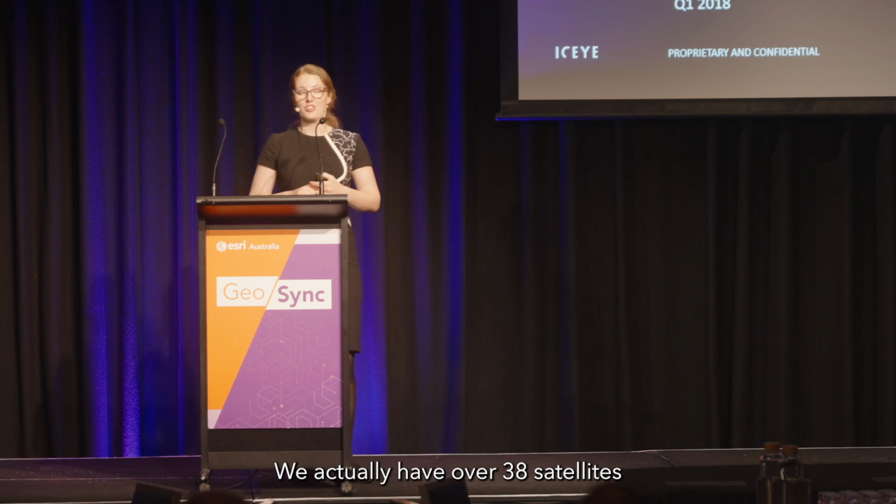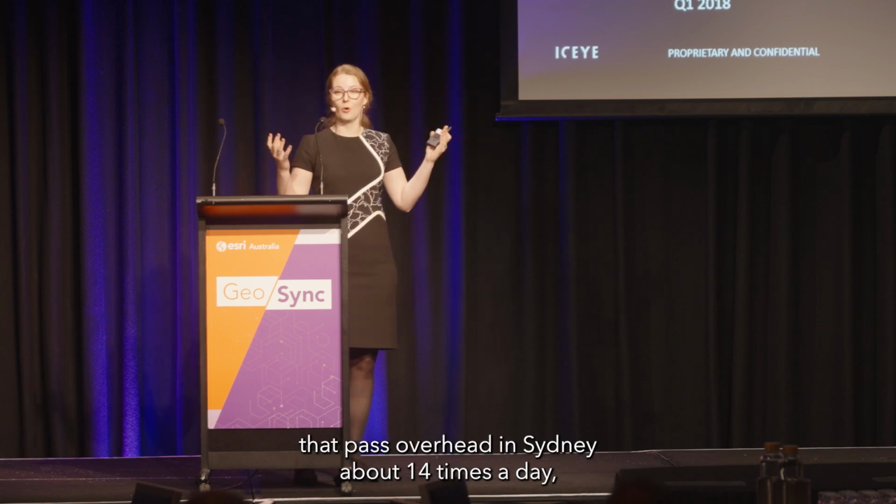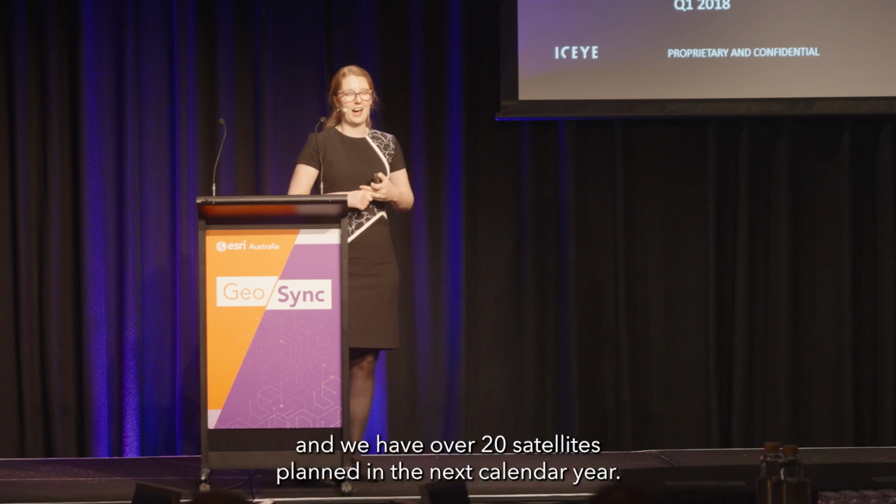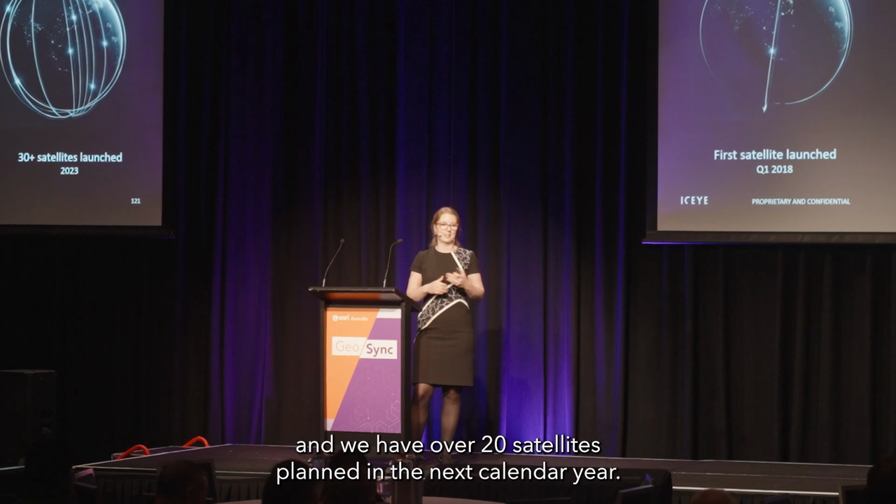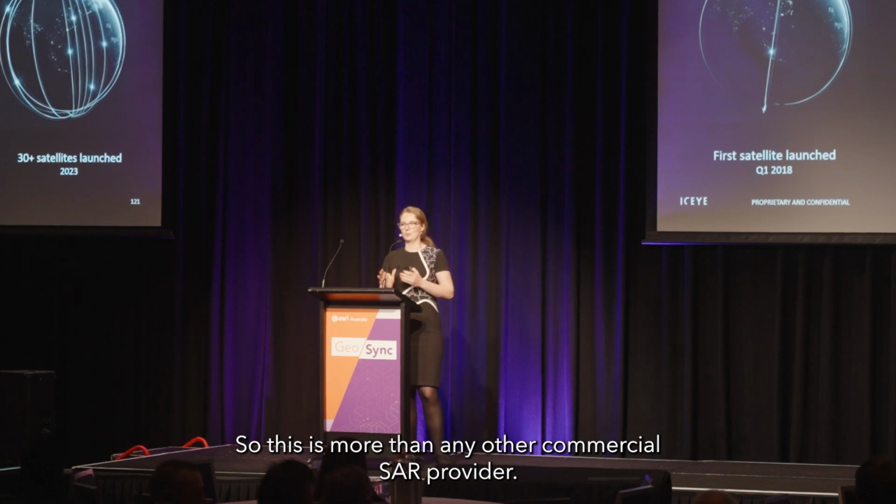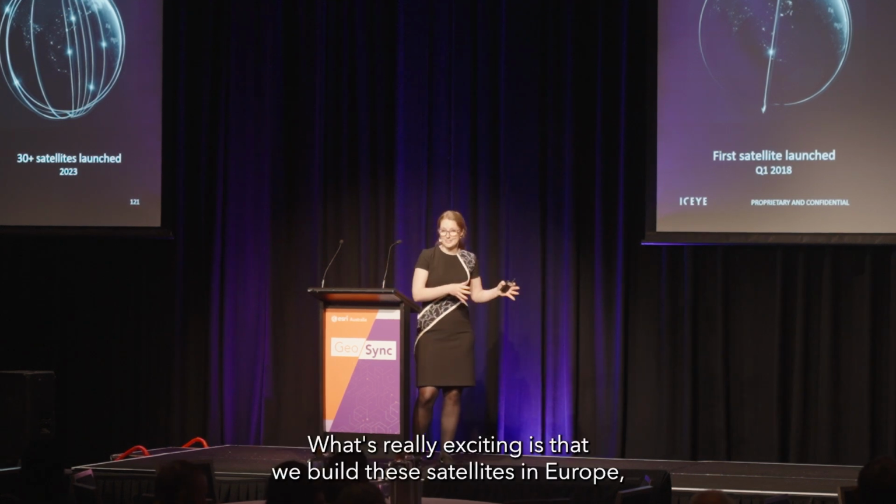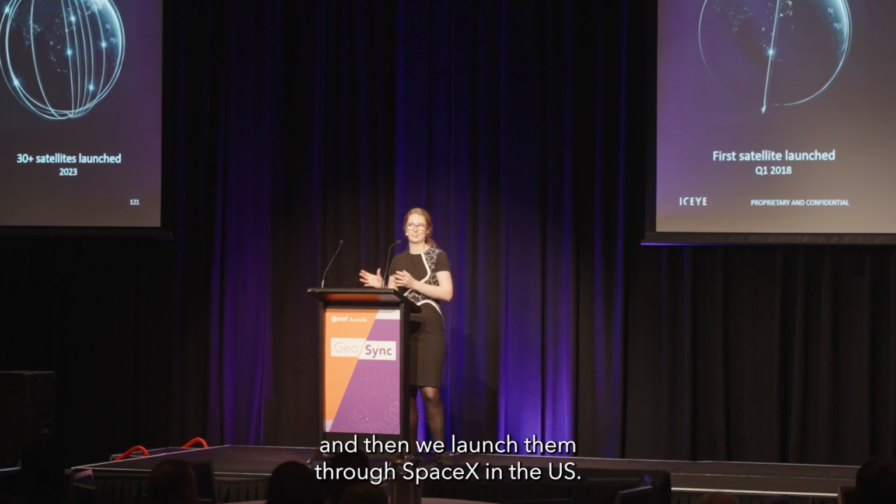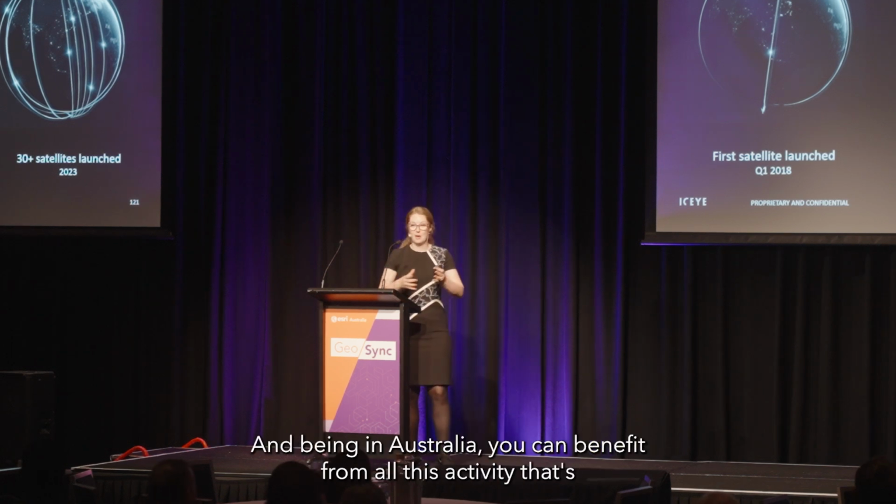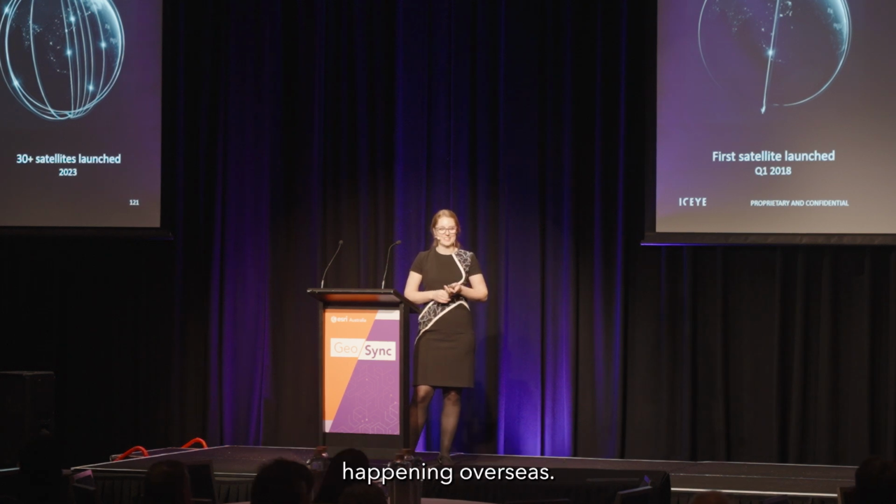We actually have over 38 satellites that pass overhead in Sydney about 14 times a day. And we have over 20 satellites planned in the next calendar year. So this is more than any other commercial SAR provider. What's really exciting is that we build these satellites in Europe and then we launch them through SpaceX in the US. And being in Australia, you can benefit from all this activity that's happening overseas.